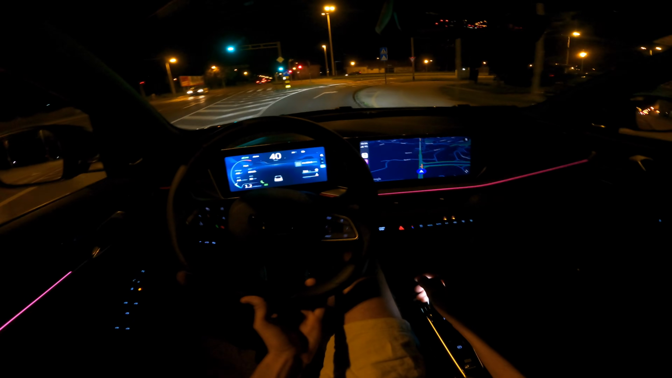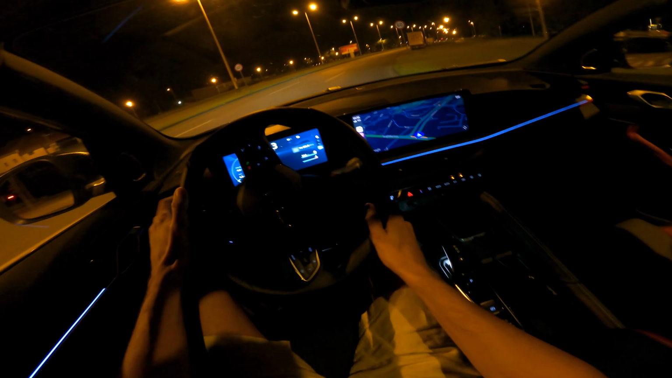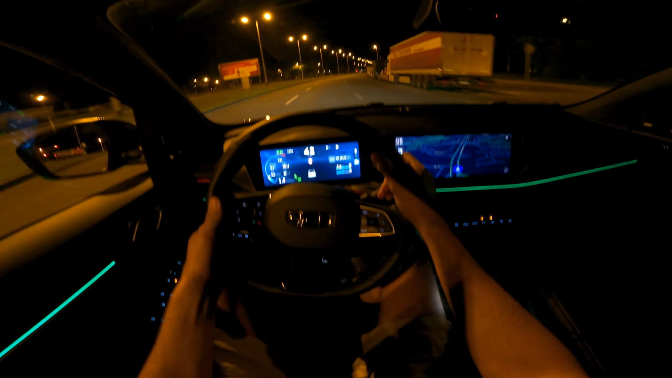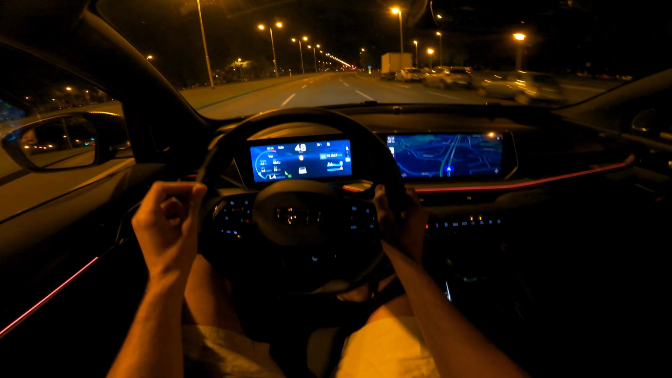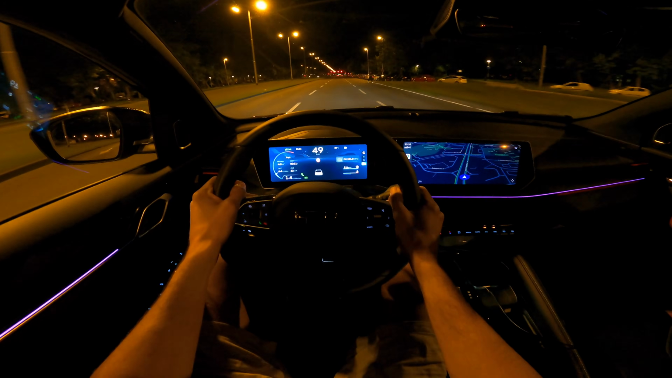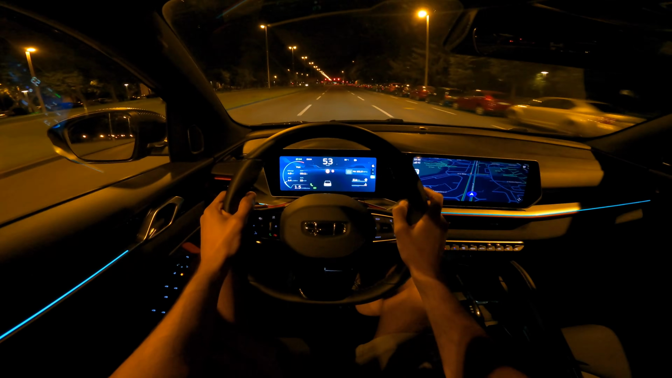The brakes, well, when I picked up the car, I almost stomped on them, but I was really gentle. I think you need to develop a feeling for it. At first they're a little bit aggressive from the start, but once you get a feeling, there's no issue. It just takes a little bit.